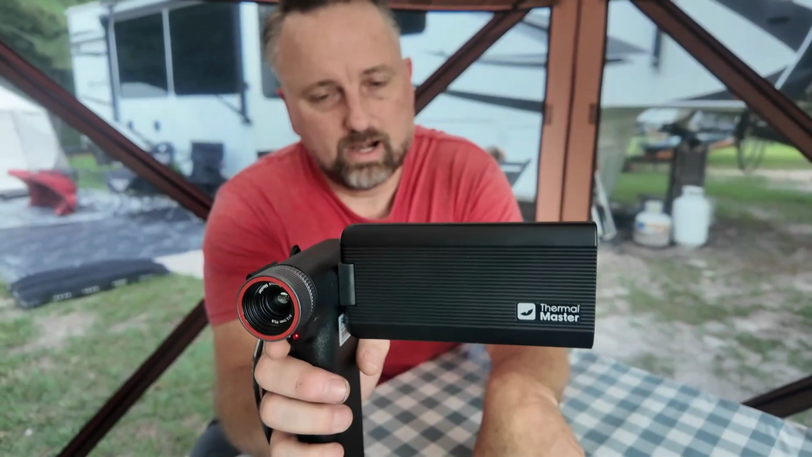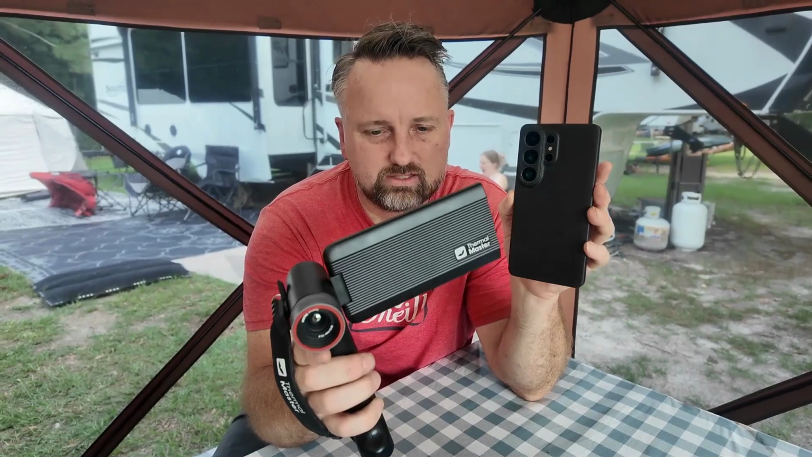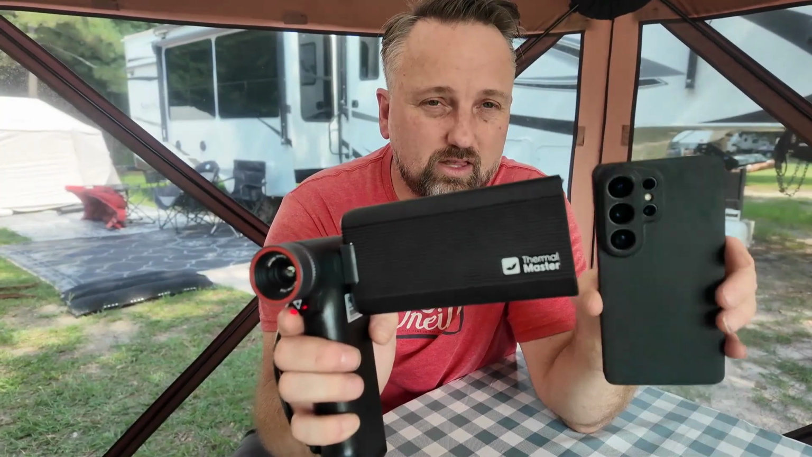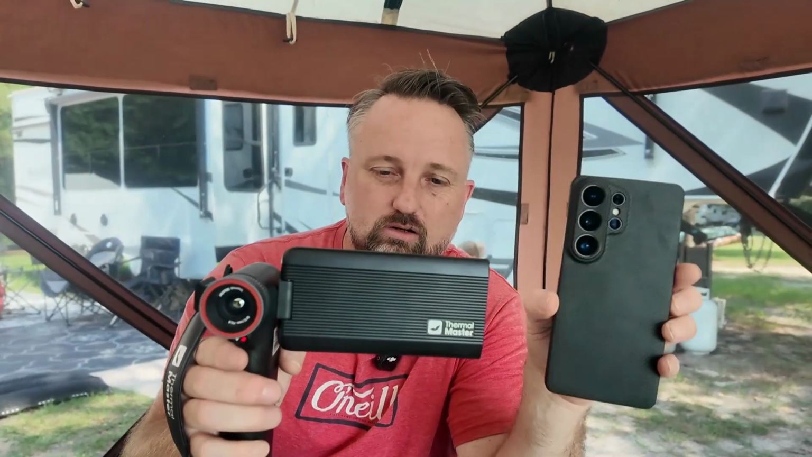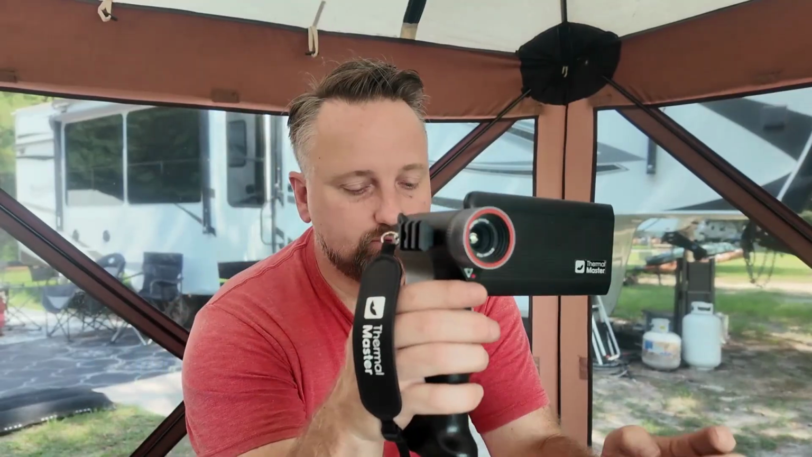This isn't going to replace your regular camera like on your phone or anything like that. It's not going to do that. That's not what it's for. It's basically going to spot that wildlife. Then you can pull out your camera or your bird camera or any other lens that you have and take a high quality photo. So think of this as the spotter and the catcher, right? So you're going to spot with this, and then you'll catch with whatever camera that you're using.